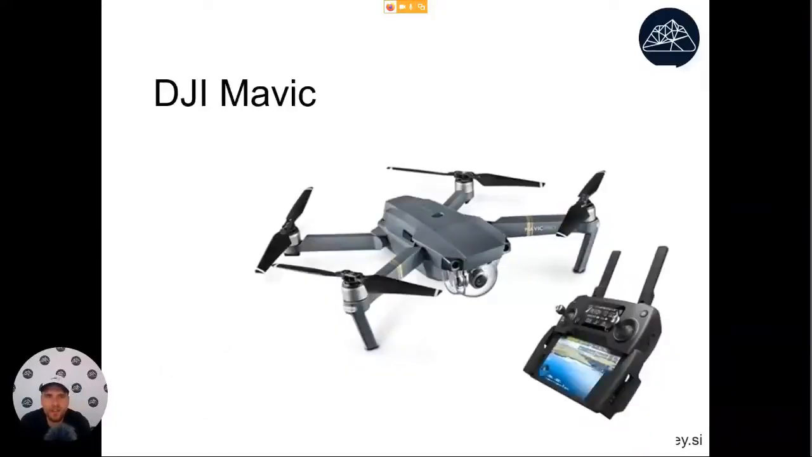Another very interesting option from DJI for people who want something smaller is called the DJI Mavic. When it folds together, it will actually fit into your pocket. The downside on this one is that it doesn't have a global shutter camera. The drones that we spoke about earlier all have a global shutter camera. This one only has a rolling shutter camera, so that makes it less suitable for land survey.